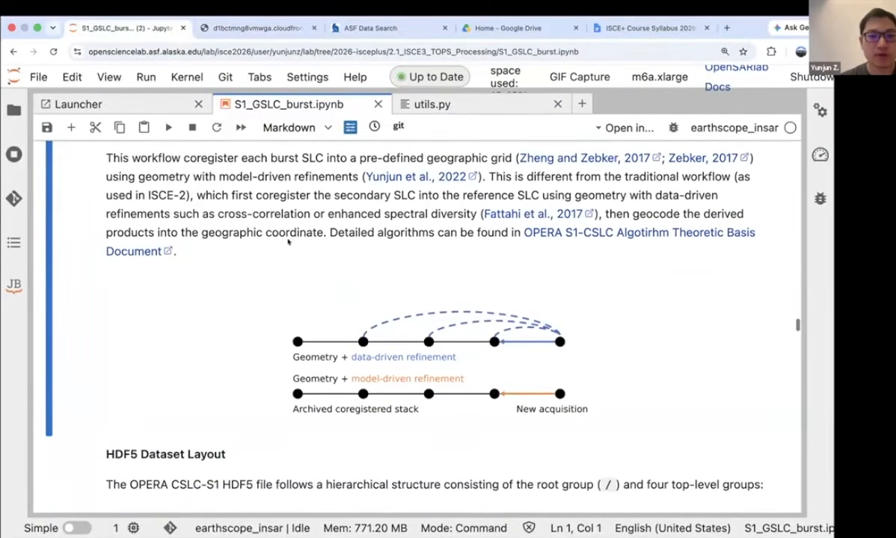So this new workflow is very convenient for a few reasons, and one of the biggest reasons for me is that it co-registers each SLC independently. What we mean is, before in ISCE2, we co-registered one SLC, the secondary SLC, into a reference SLC